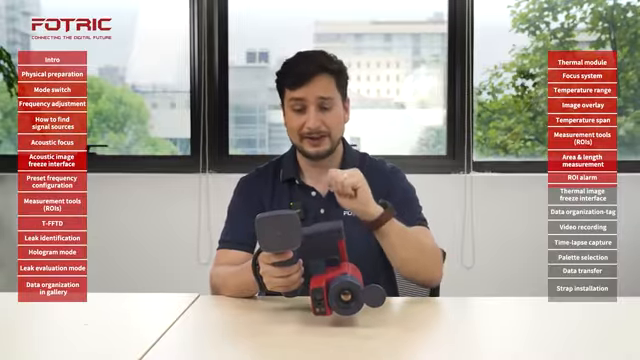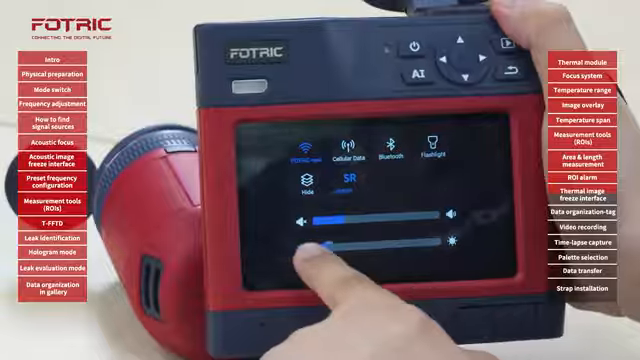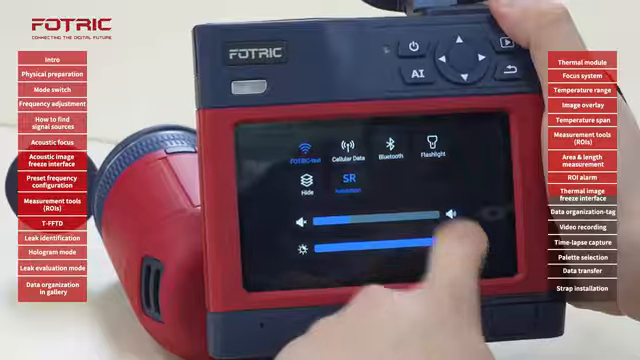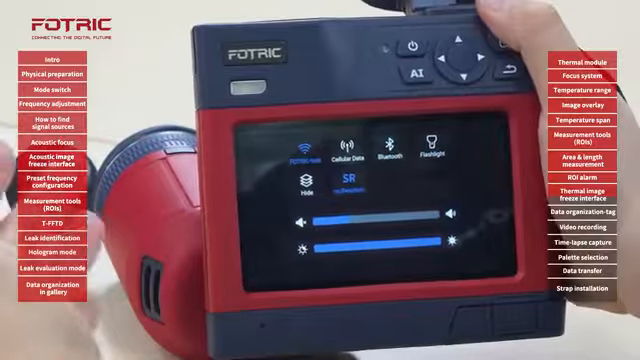Now, when I take the thermal picture, the camera will activate the flash so that my digital picture is well illuminated. Different environments will require different levels of brightness on my screen. If I'm working outdoors, I want a bright screen to be able to see details, so that I don't have to cover with my helmet or with my cap to be able to see the screen. In lower light environments, like industrial settings, I might want the brightness of the screen lower. To do that, I will scroll down from top to bottom and slide on the level of brightness on the screen. Not only this will enhance the performance and the experience on the field, but it will also save the camera some battery.